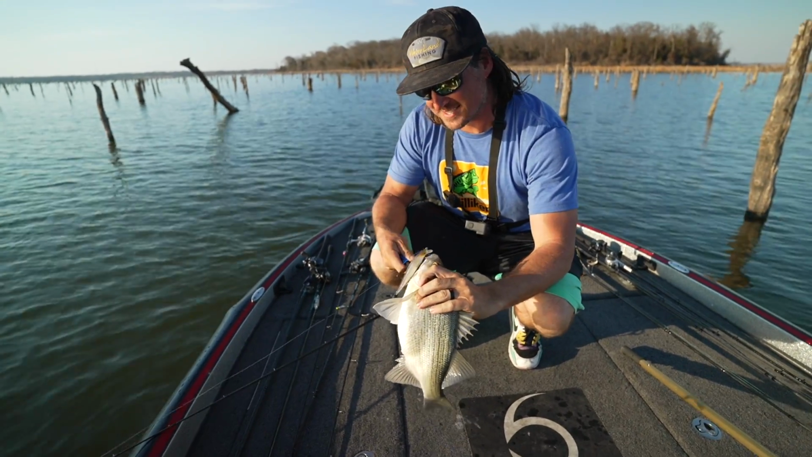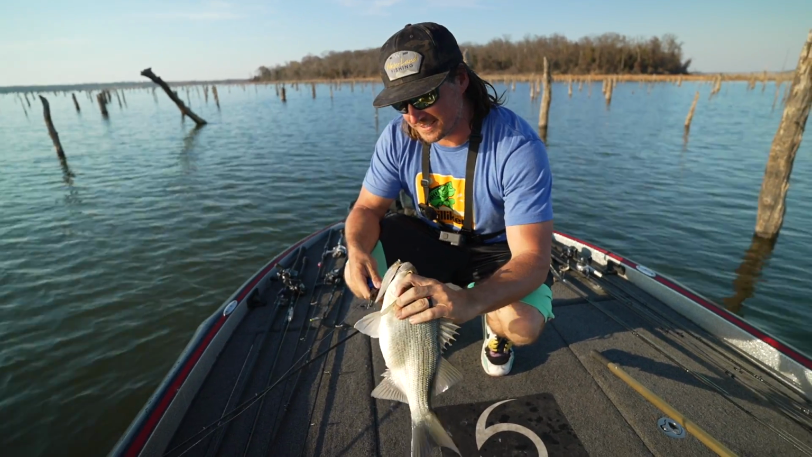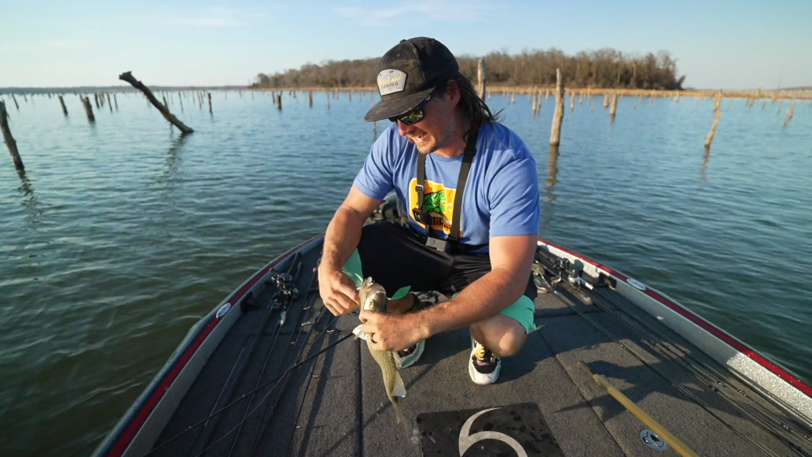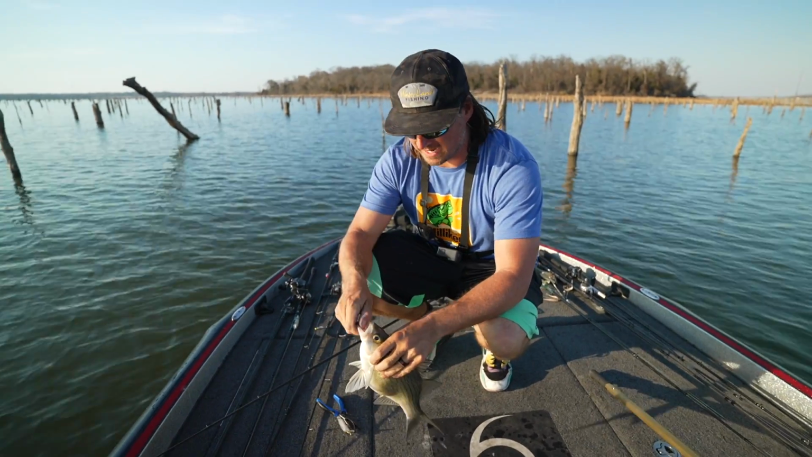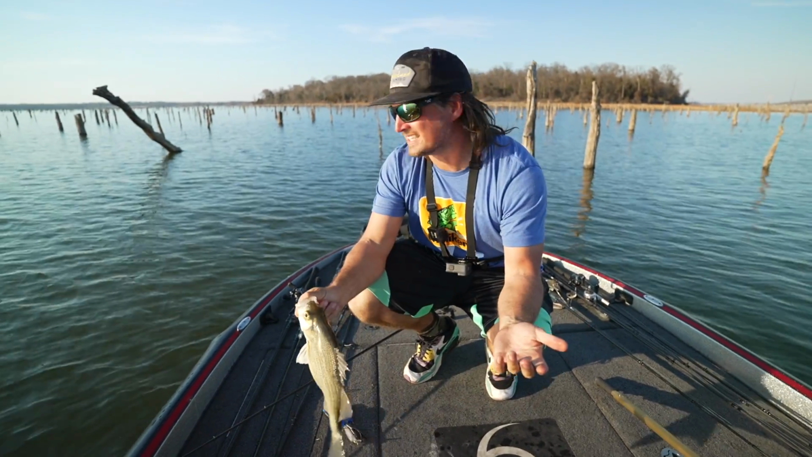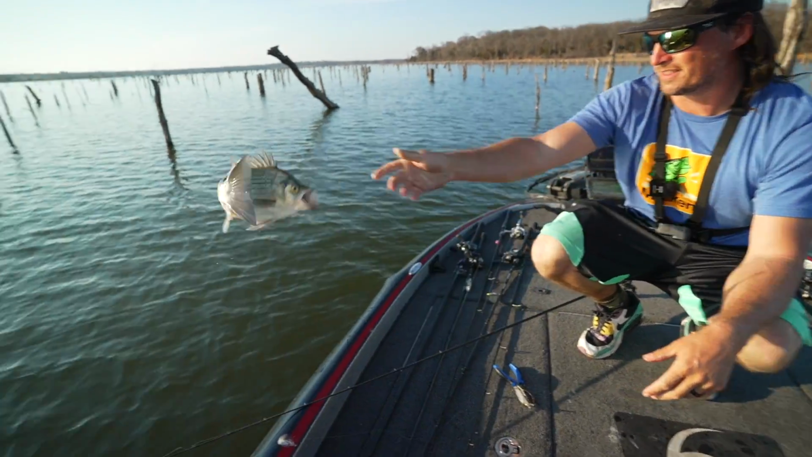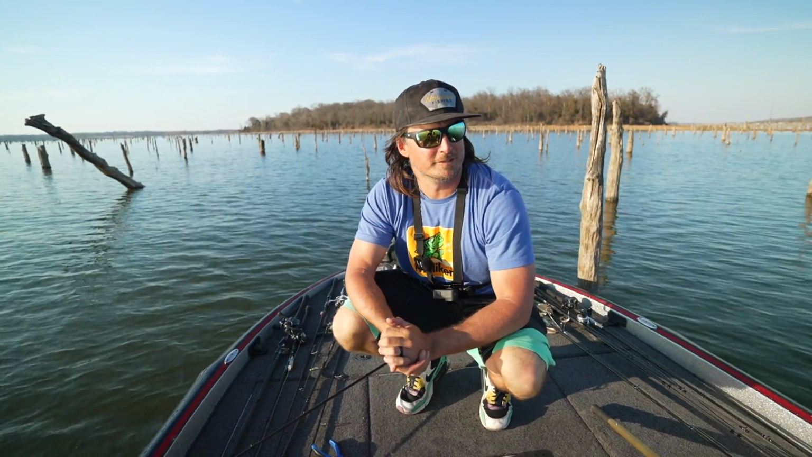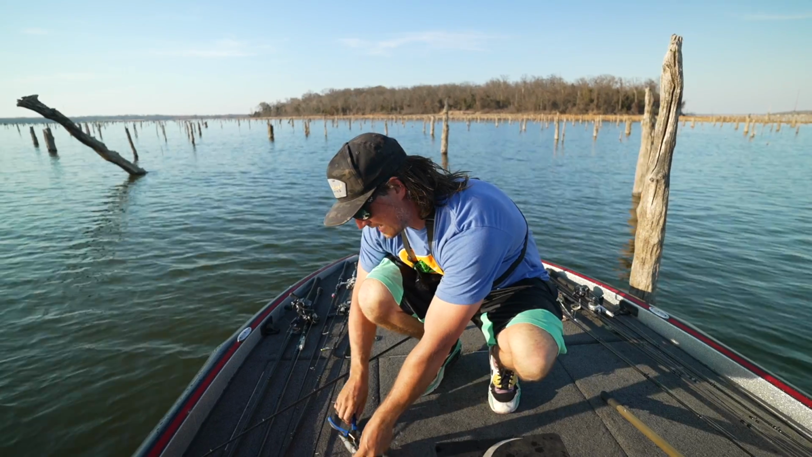It's so weird though, these guys are mixed in the standing timber. Usually when I think of catching white bass, which, by the way, I can't hate it. When you're targeting them, I don't mind catching them. Especially when they're built like that. They're actually really good to eat. But they're mixed in with the standing timber. You would never think that's how you catch them. You think you catch them in the open water, schooling and stuff. But pretty cool. Not much time left though.